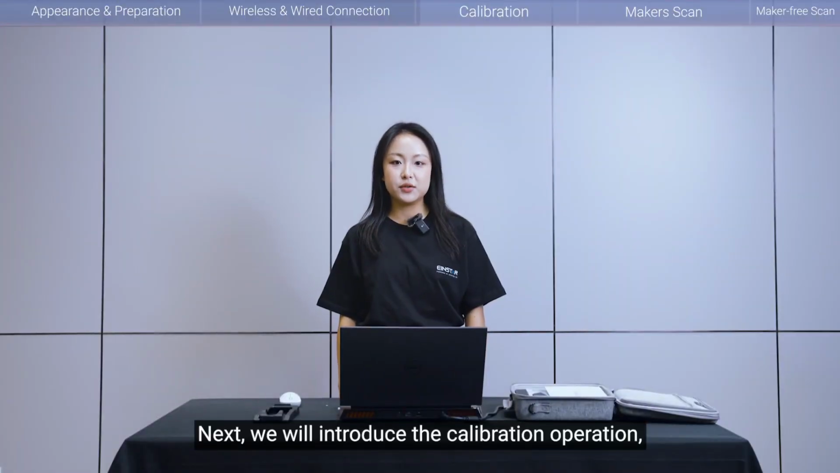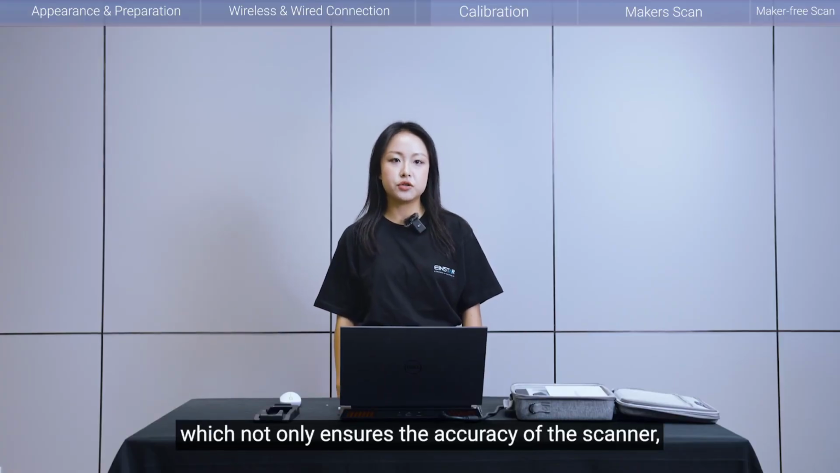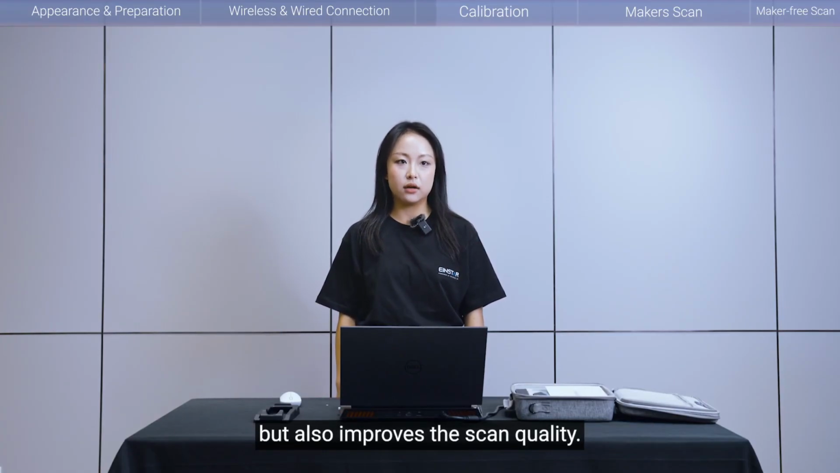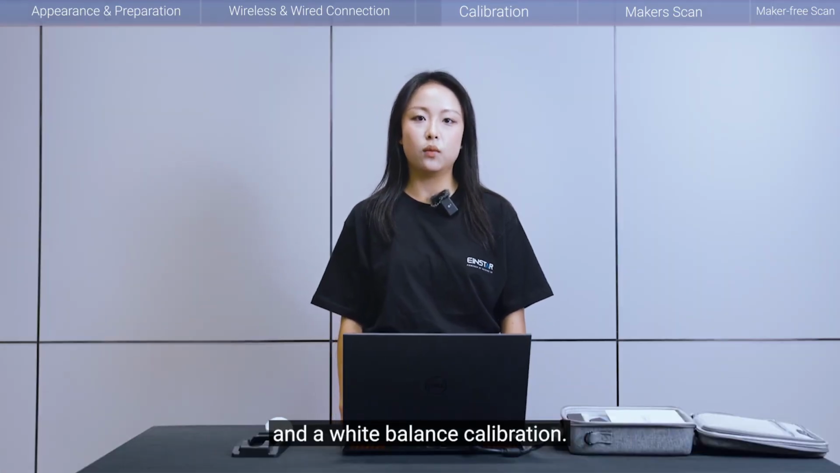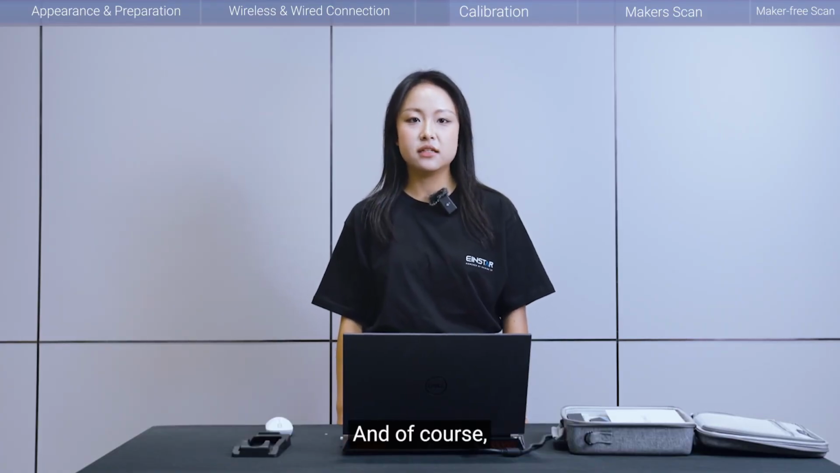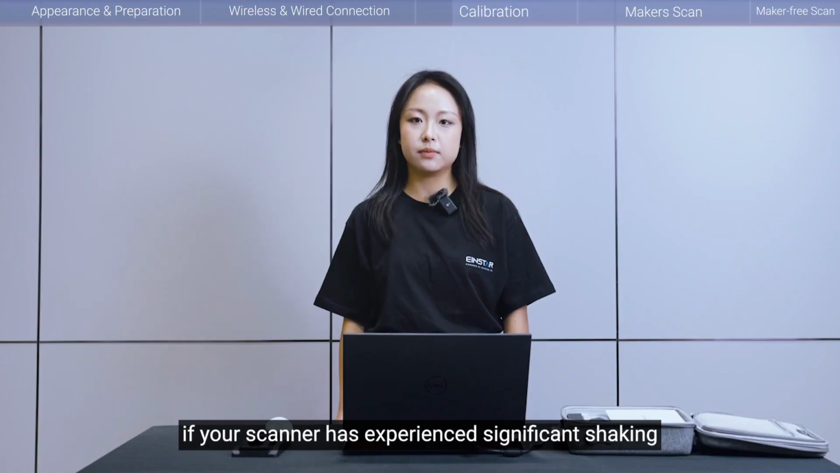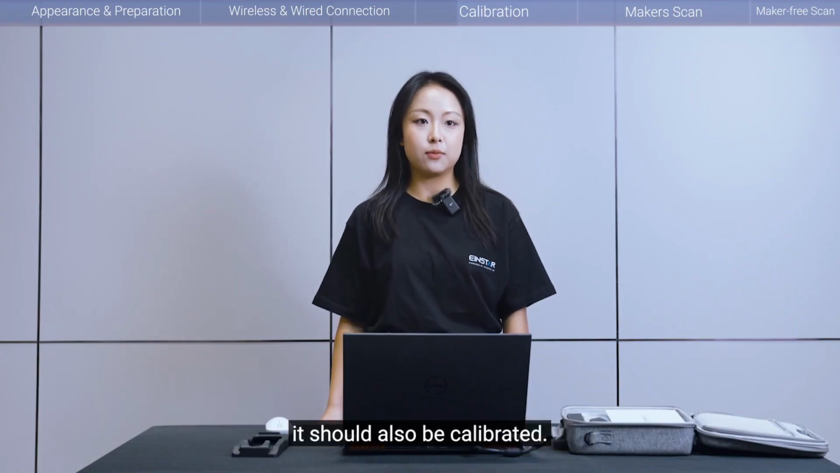Next, we will introduce the calibration operation. With calibration, the scanner's parameters are recalculated, which will not only ensure the accuracy of the scanner, but also improve the scan quality. Calibration is divided into camera calibration and white balance calibration. We recommend that you perform calibration once a week. And of course, if your scanner has experienced significant shaking or vibration, it should also be calibrated.